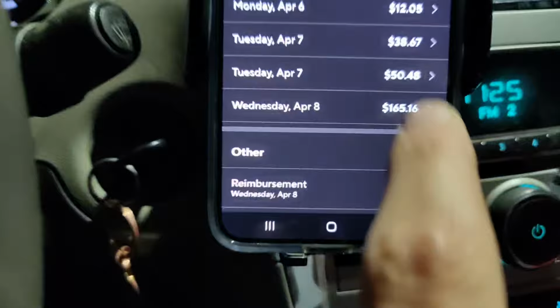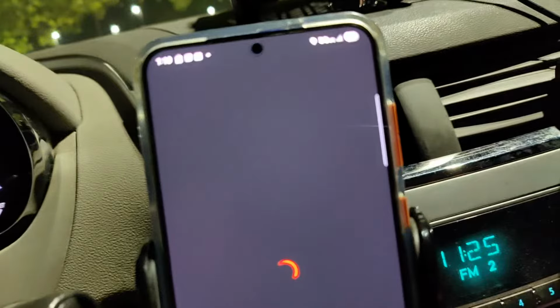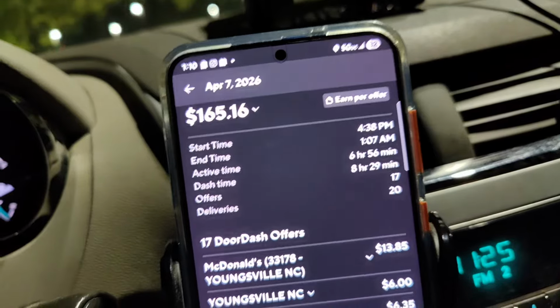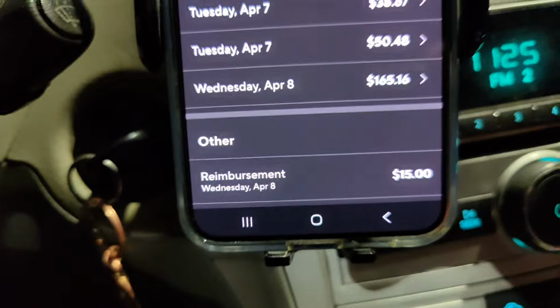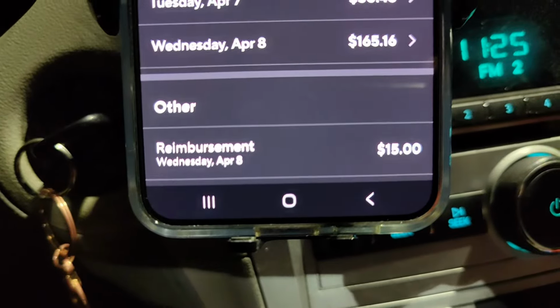And if you want to know how much time I put in, a lot. 2 hours and 42 minutes there, and 8 hours and 30 minutes there. So that's a little over 11 hours to do that. So not the best hourly. But we did get the reimbursement for the gas, so that's cool. At least they were following through on their word for that.